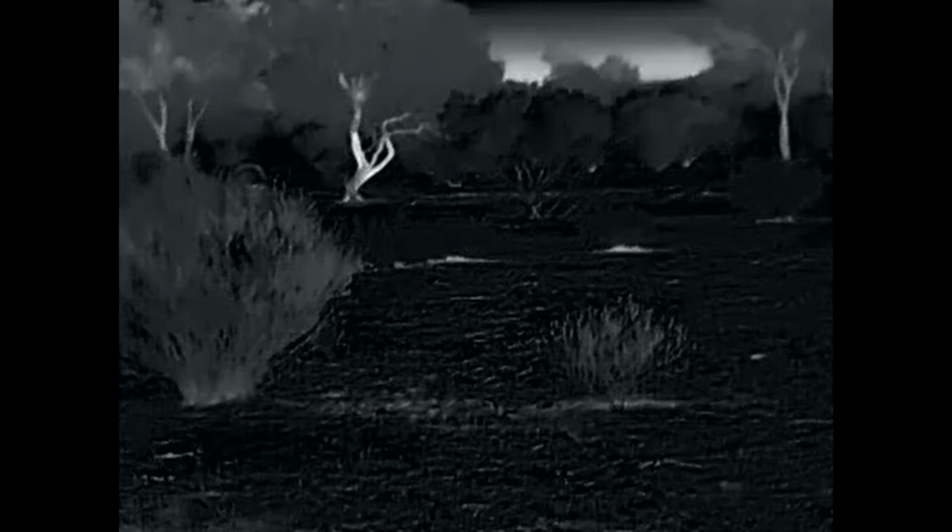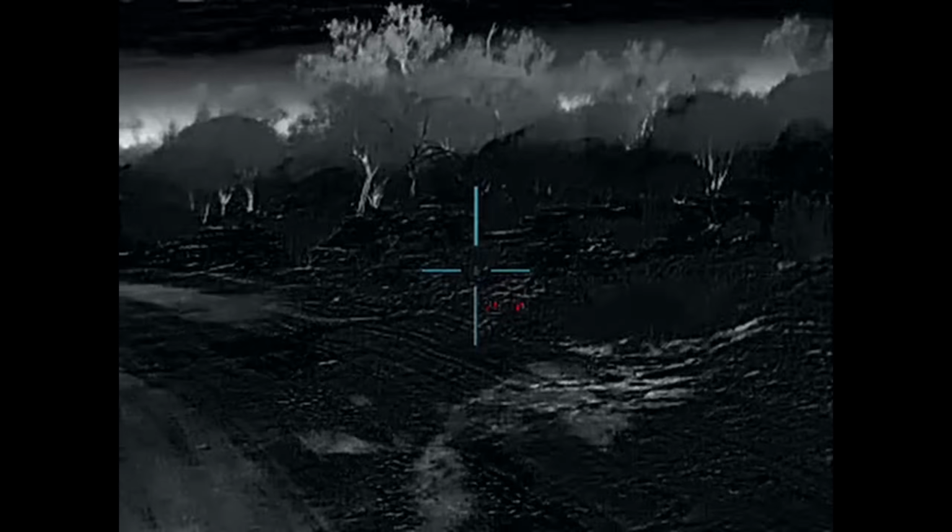Not quite that good. Takes a little bit of adjusting, but after you've got blackout and only the thermal is your visual reference, it's not terrible. So we might flick through some different colour palettes while we're going, if we can. No, we can. We've got a temperature indicator.